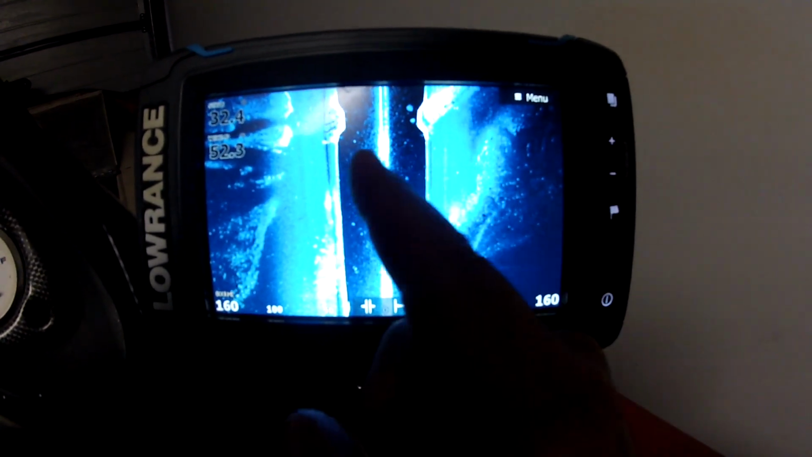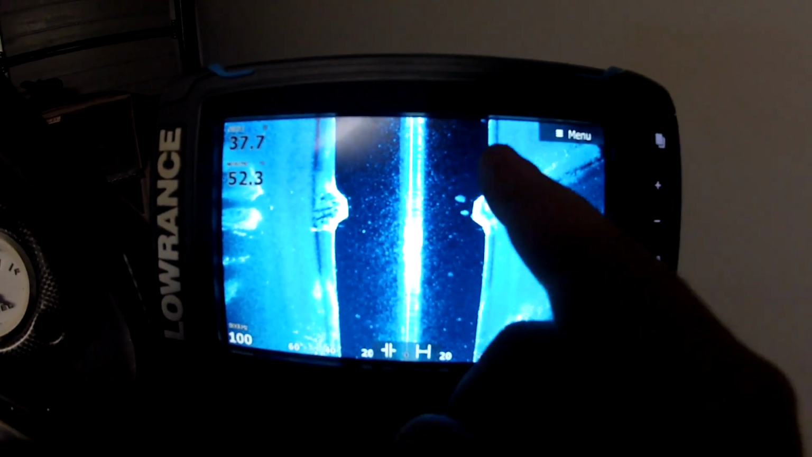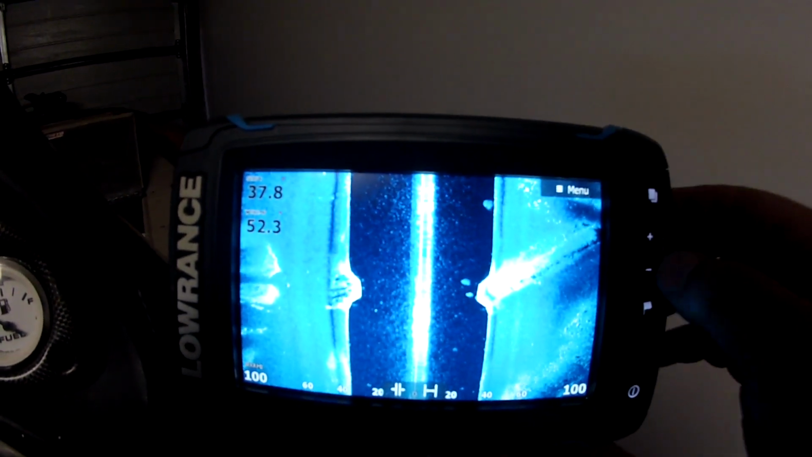That's the bottom of the lake there. So anything in there is coming up off the bottom. Okay, you can see that there. Rock coming up off the bottom, that's the water column. I'll zoom in to show you a bit easier. If there's fish, they'll come up in the water column. That could be a ball of bait or something off the bottom. Okay, so that's how you read that.